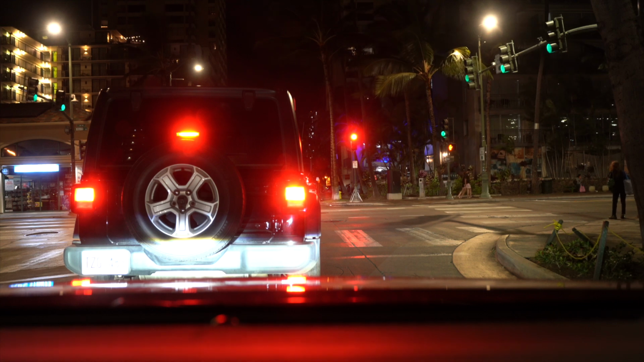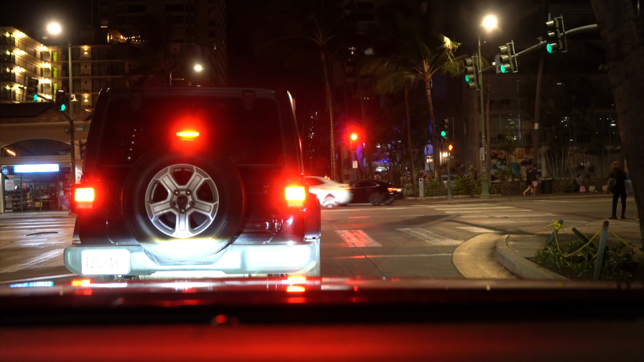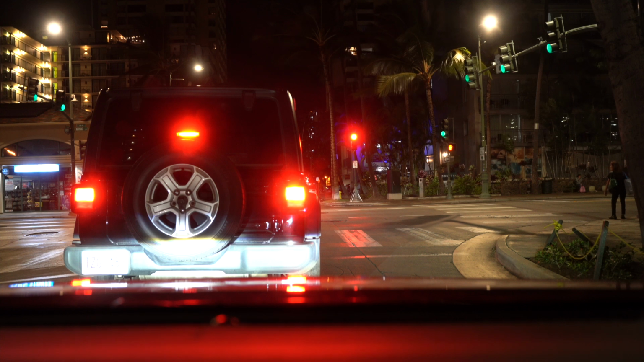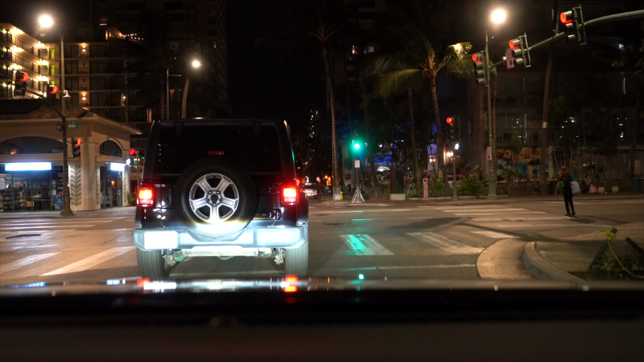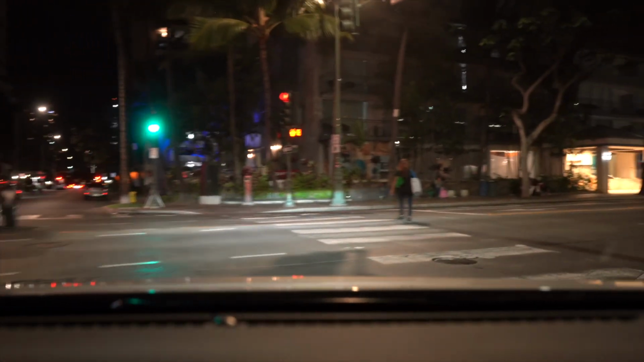As soon as this vehicle in front of me makes its way. And they're turning right here, and I'm going to make my way down.